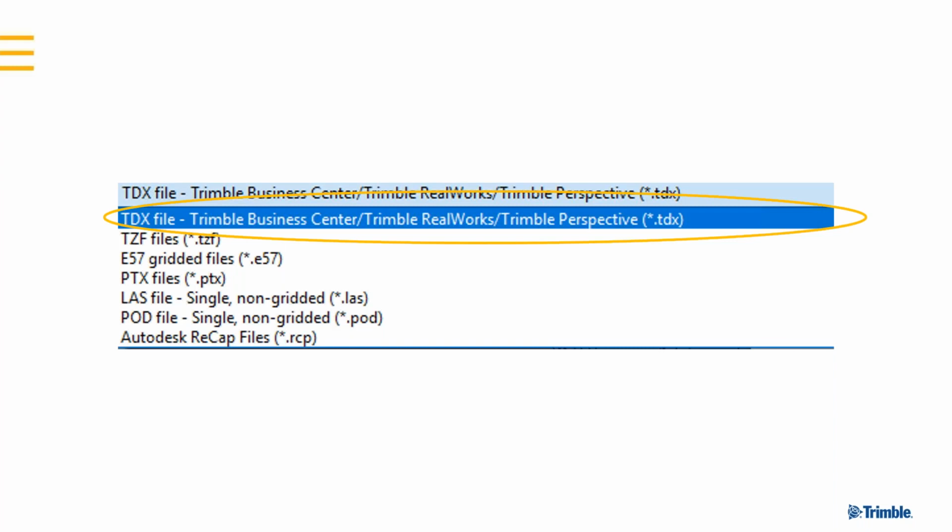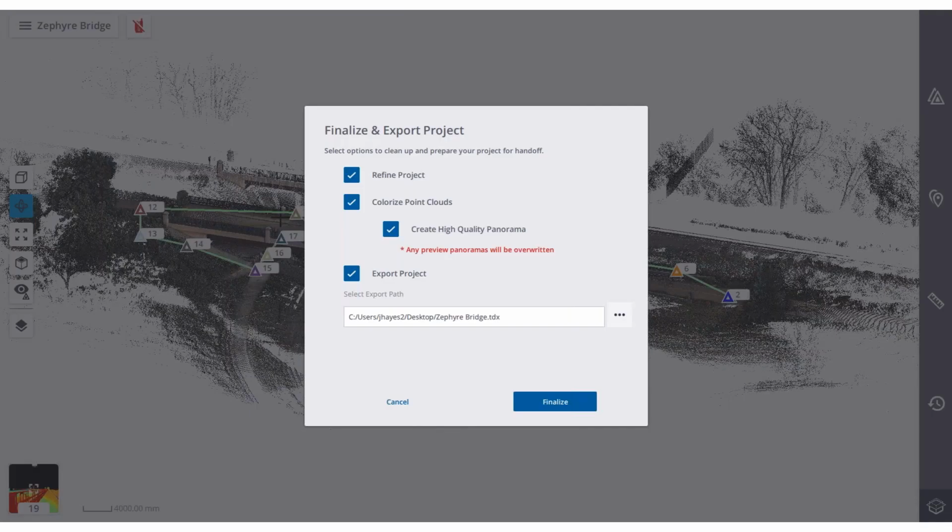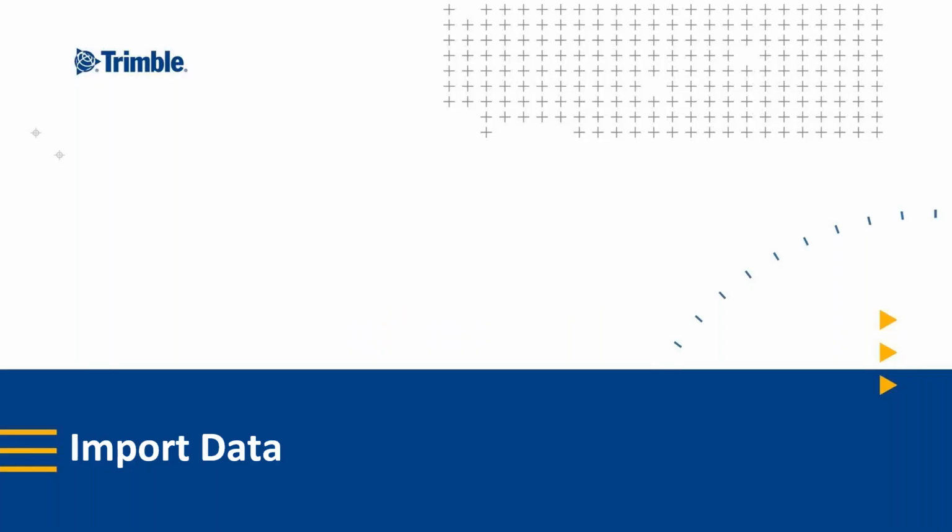But again, we're going into Trimble RealWorks today, so we want to use this TDX file to send the data out. It's going to send the scans, the images, all of the annotations and labels with it. And then we just click on the Finalize button, and the data goes out.